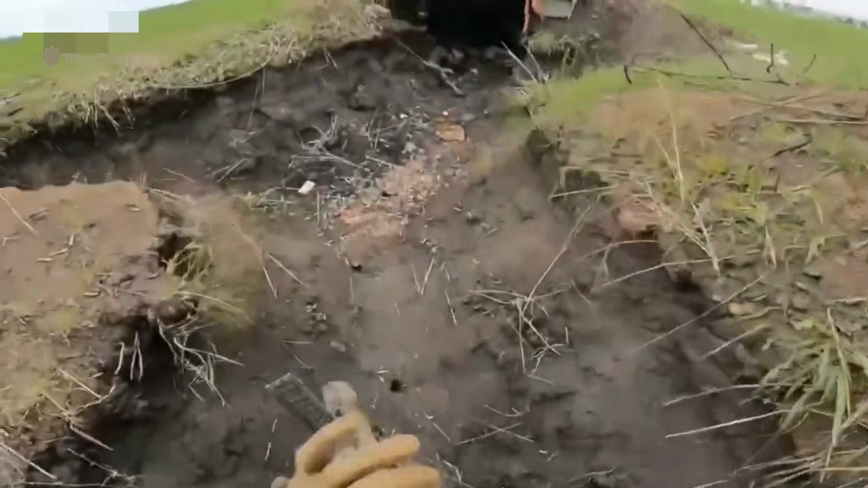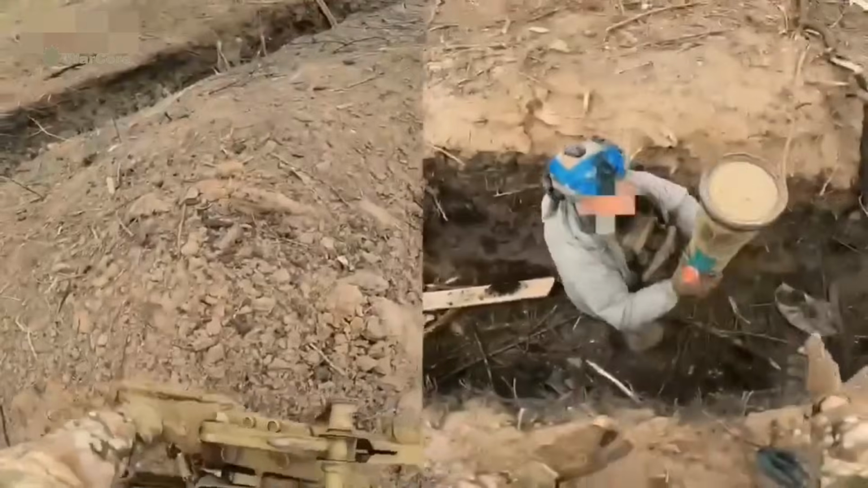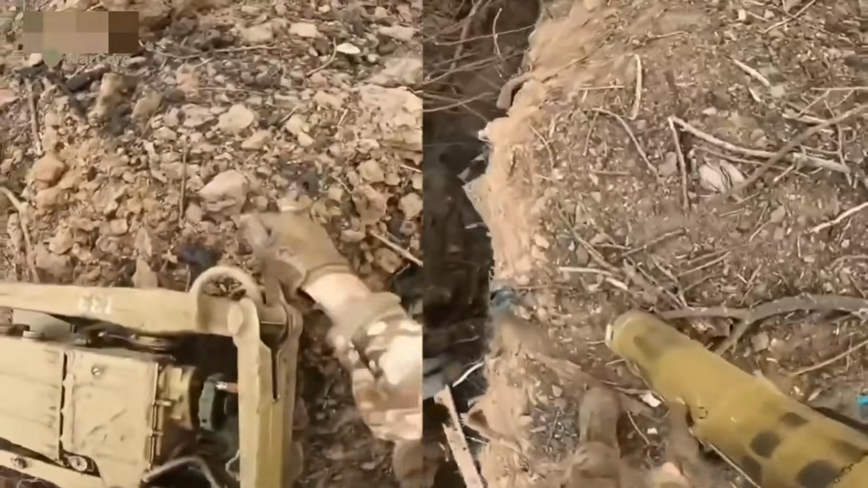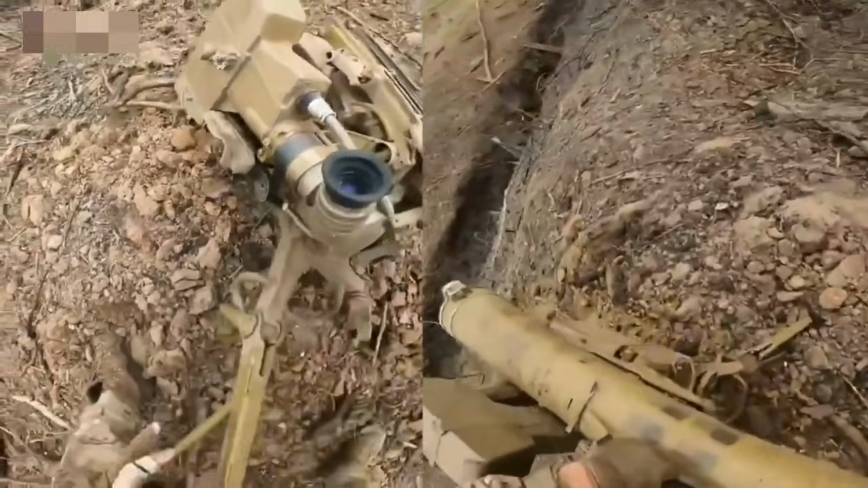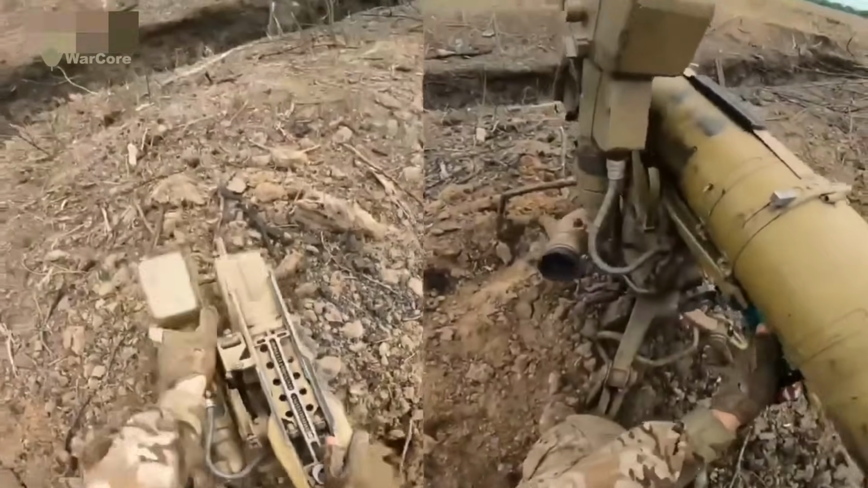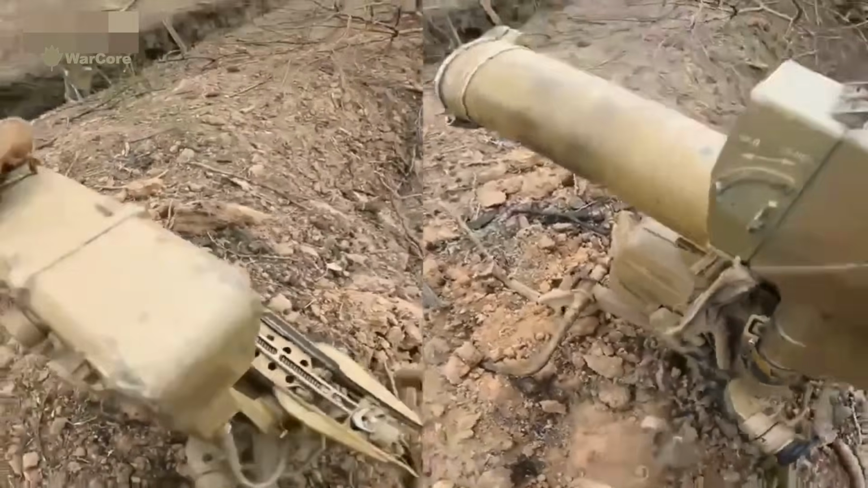Operating this system requires skill, allowing operators to engage moving targets up to 5.5 kilometers (3.4 miles) in daylight and 3 kilometers (1.9 miles) at night. The video also demonstrates the teamwork and tactical movement of the SSO unit, showing well-prepared defensive positions and trenches, with fighters using ammunition boxes to construct dugouts.